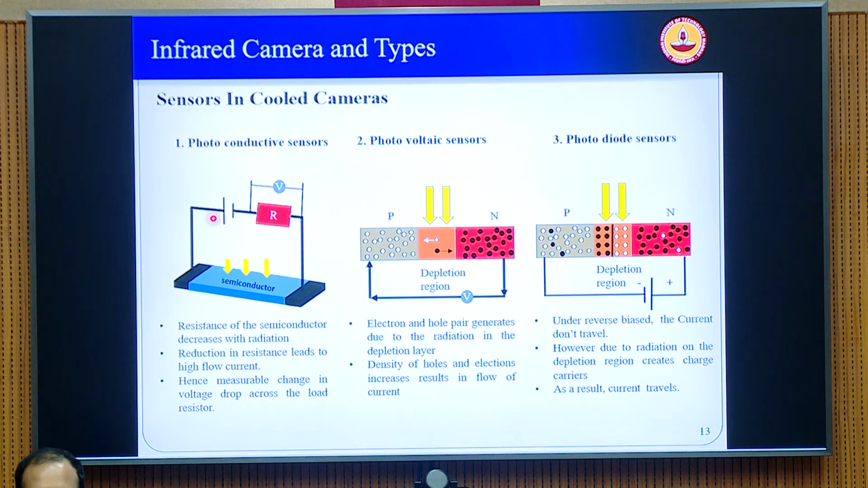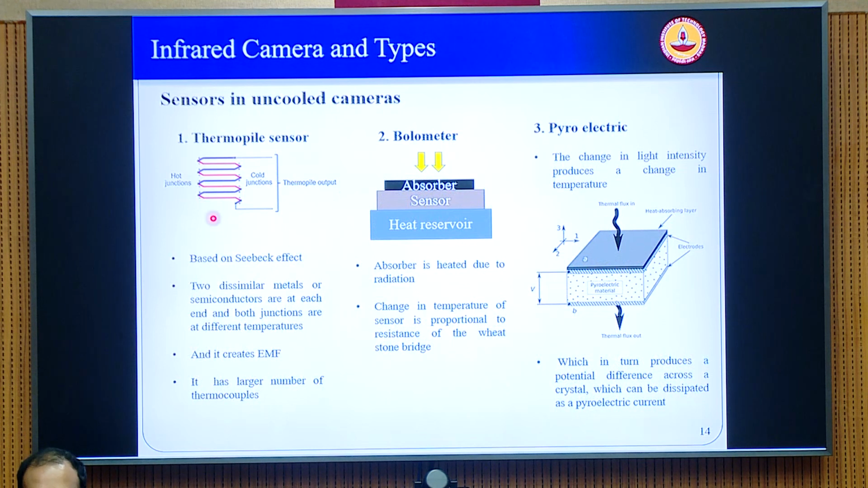And the one that we have, the X6901SE, is a photodiode sensor. And the semiconductor material used in the sensor is indium antimonide. Okay. So coming to the uncooled sensors, there are again different principles.